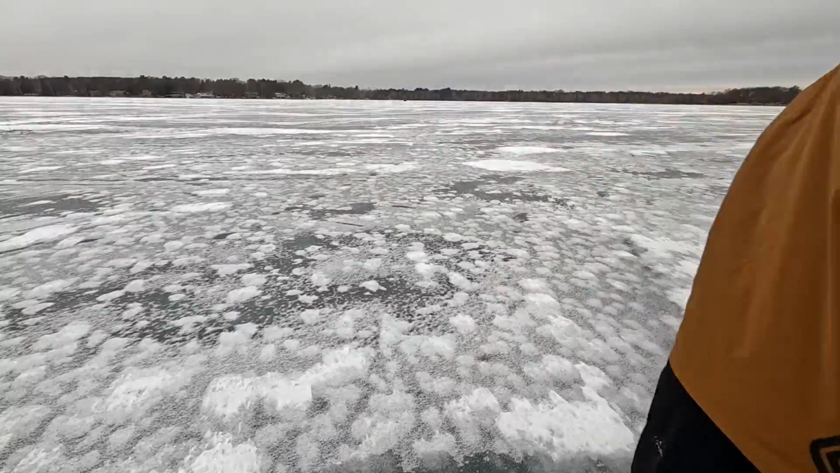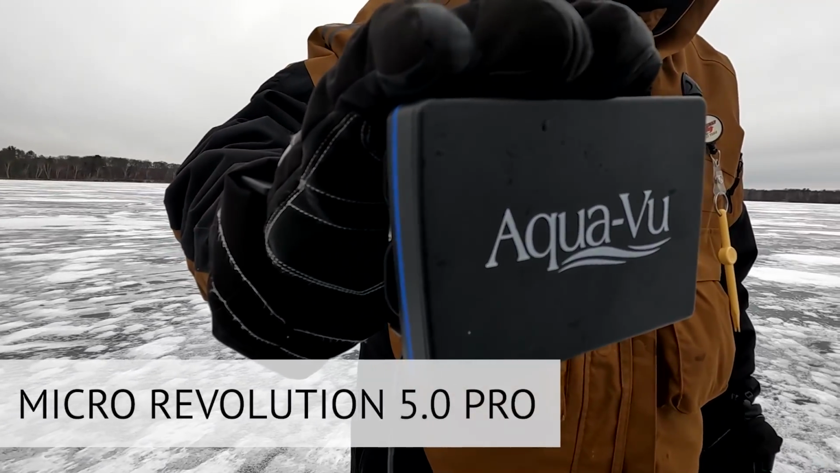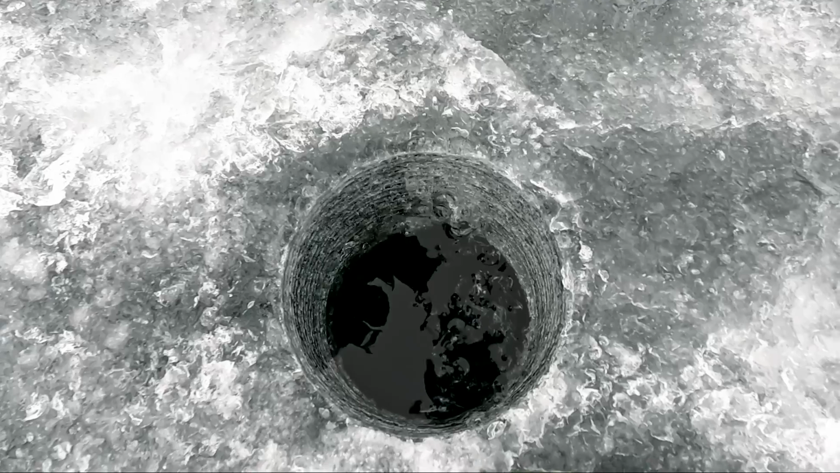Now, it's just a great tool for scouting shallow fish in particular, right? Panfish, bass, they're really curious. They'll all come up and look at it. It's just a great tool to find shallow water fish. So that's what I'm using when I'm using underwater cameras. It's the Micro Revolution by AquaView. It's the 5.0 Pro.